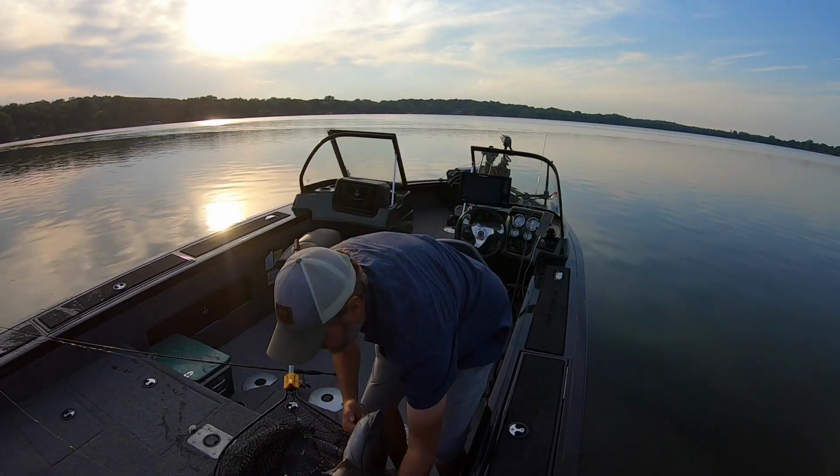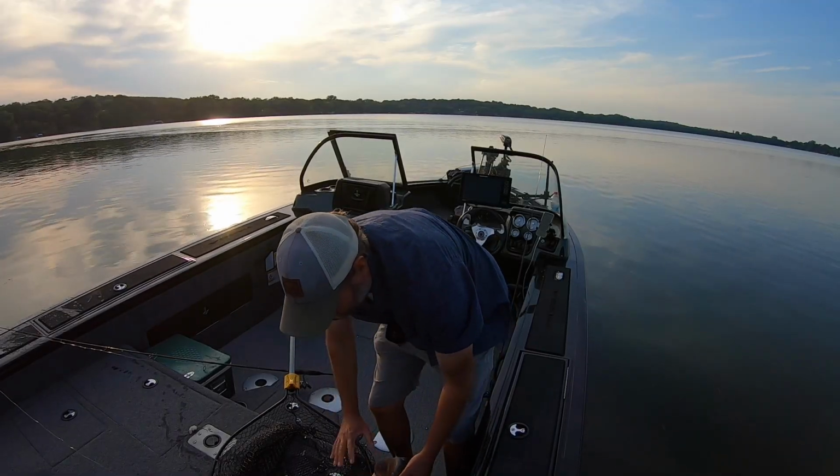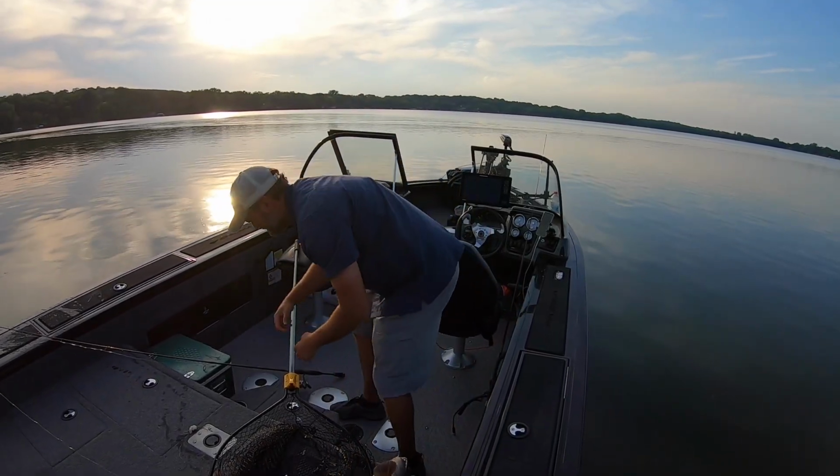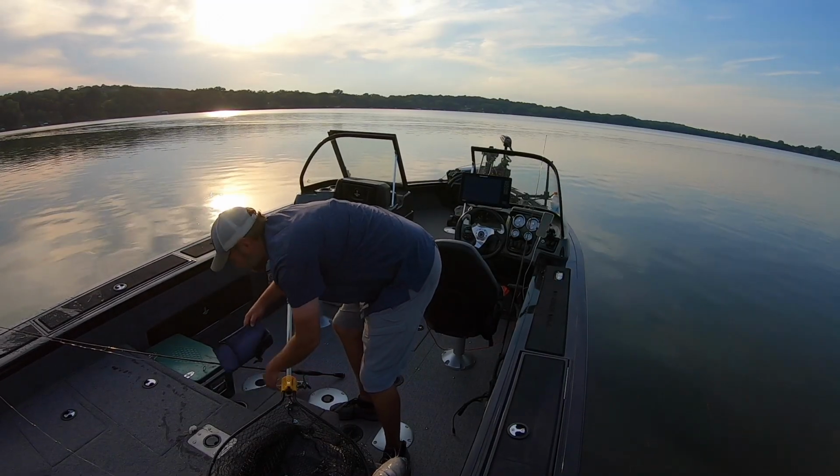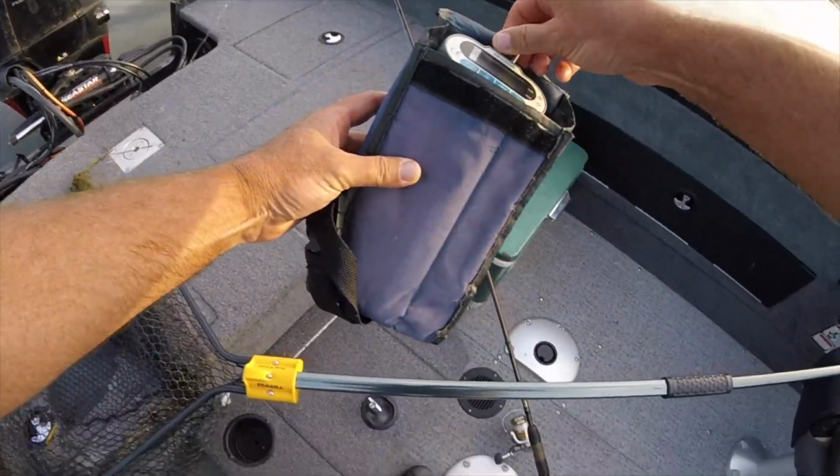Okay, let's do a weight here. Where do I have my scale? I'm just gonna keep the scale out. We're just keeping the scale out. That is such a beautiful channel cat.